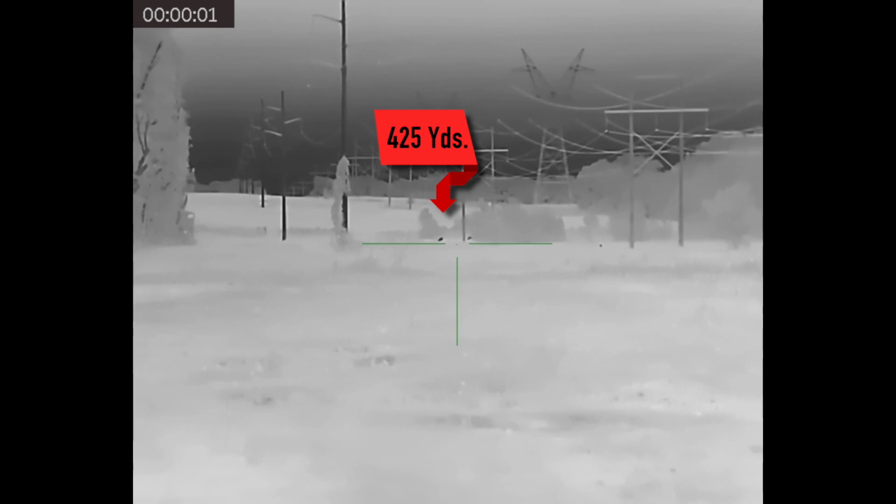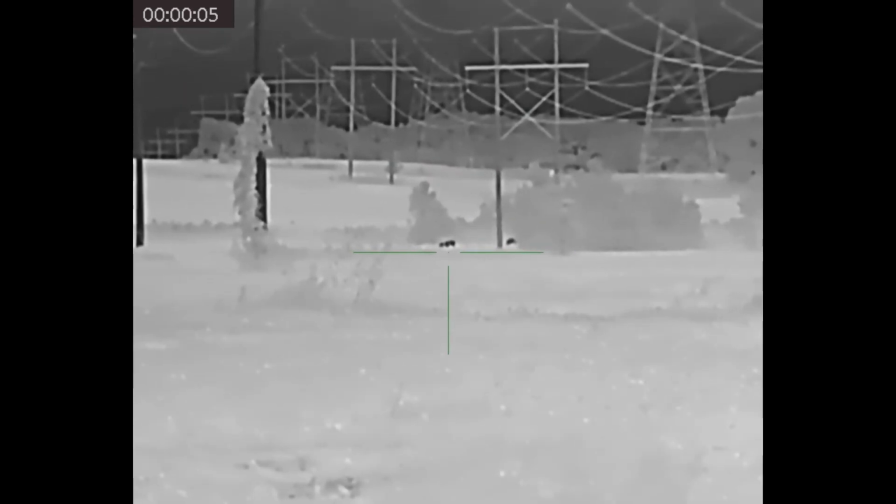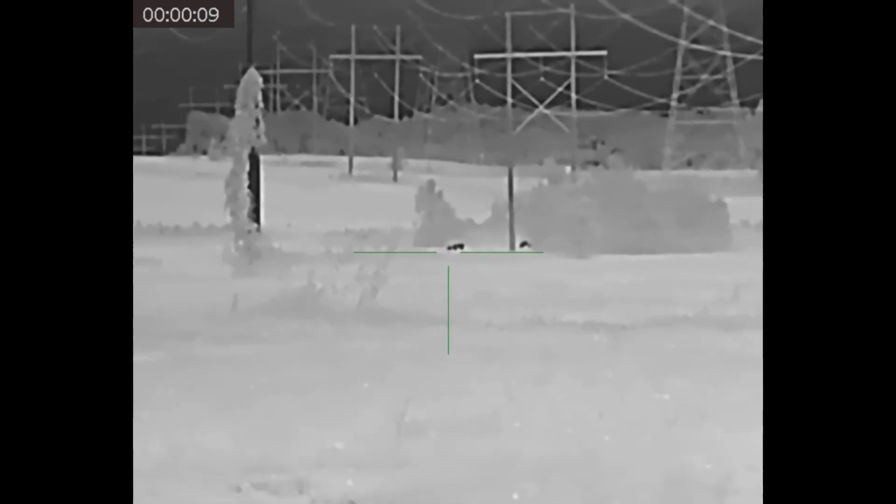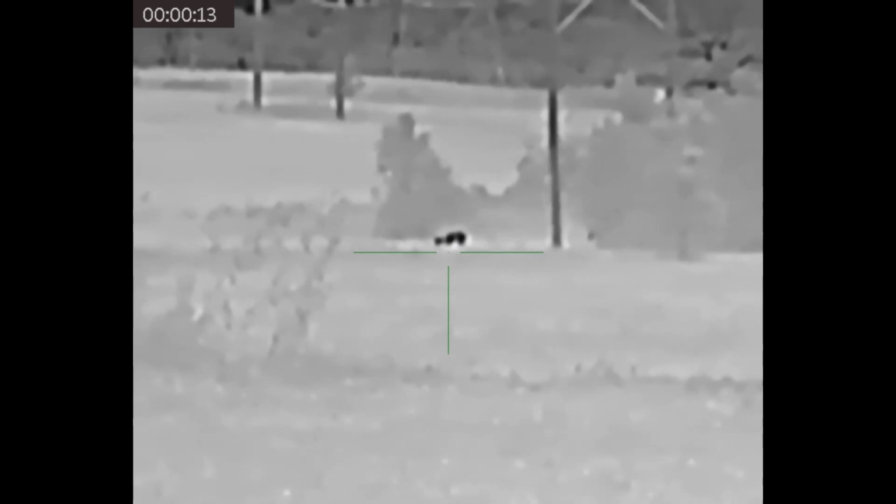So the ID ranges. We've talked about the similarities in the scopes, we've talked about the differences, so what makes these scopes unique from each other. So let's talk about the ID ranges. I'm going to say with the TS35, you're looking at conservatively about 400 yard ID range. And I think the TS50 is probably going to get you another 100, possibly 150 yards, so 500 to 550 yard ID range, which is great for a 640 resolution scope.